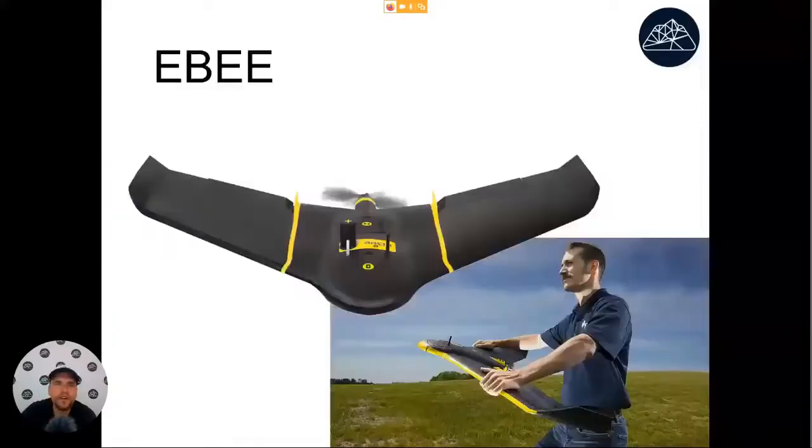Now let's have a look at some drones that are available for purchase. First one on the list is an example of a fixed wing. This one is called EB. I think they are made in Switzerland. They are okay for mapping big areas. Their most important downside is they are made of styrofoam, and when they land, they don't have any parachute. So you have to land it on the grass. It will just come down and land like that.